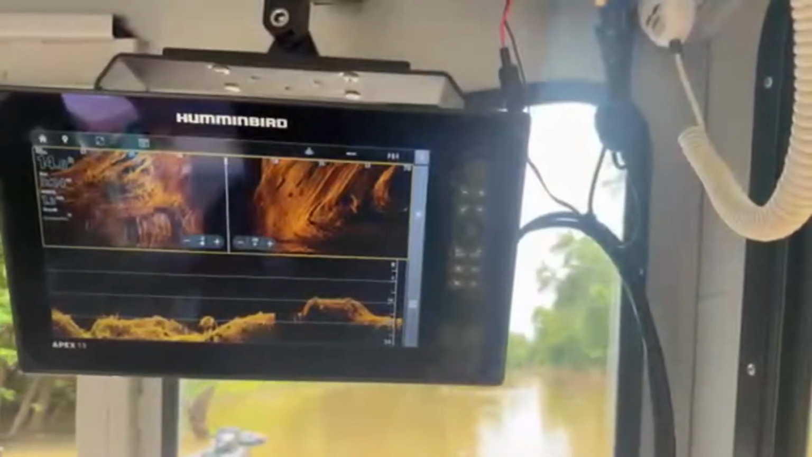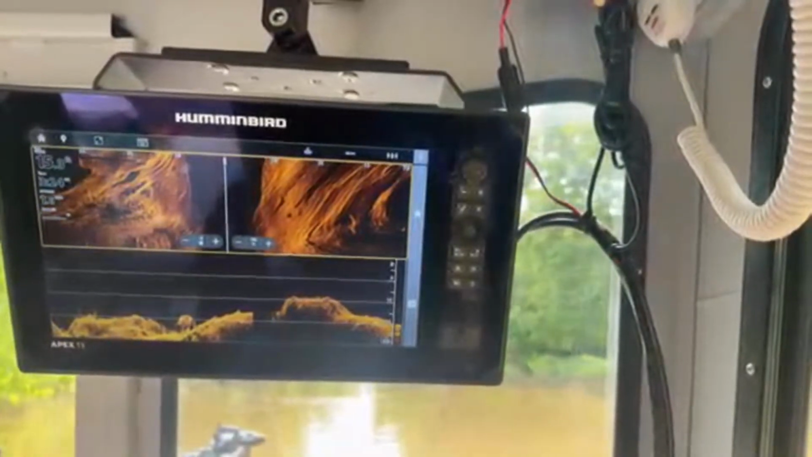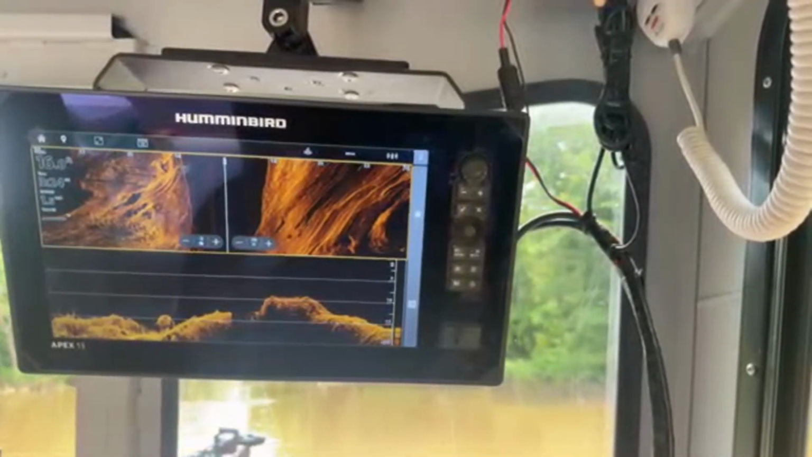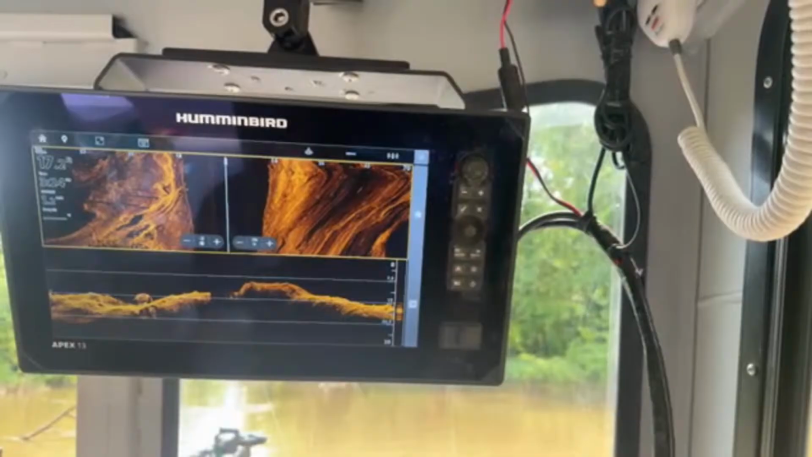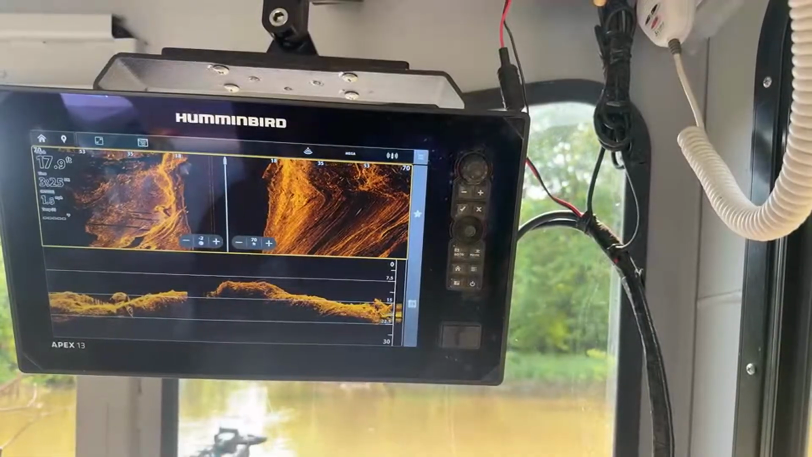I think we may have possibly found a vehicle right here. Let me look at this real quick. No, that's a big log, isn't it? Big log. I'm right over top of it. I see how it just keeps coming up, and you can see where the sand is building.